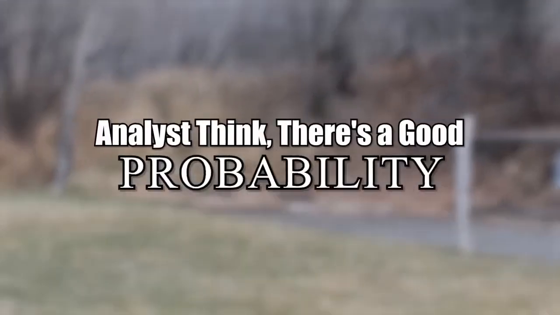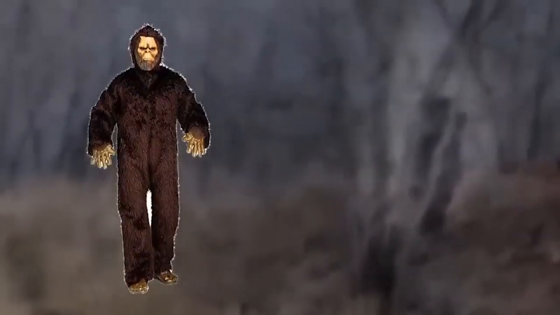Oh. And now the beast stands at a slight distance without even trying to hide itself and throws a stone directly into the cameraman's face. Although this video has drawn a lot of attention, analysts think there's a good probability it's not a human wearing a costume, because it would be difficult to make a throw while wearing a bulky outfit.